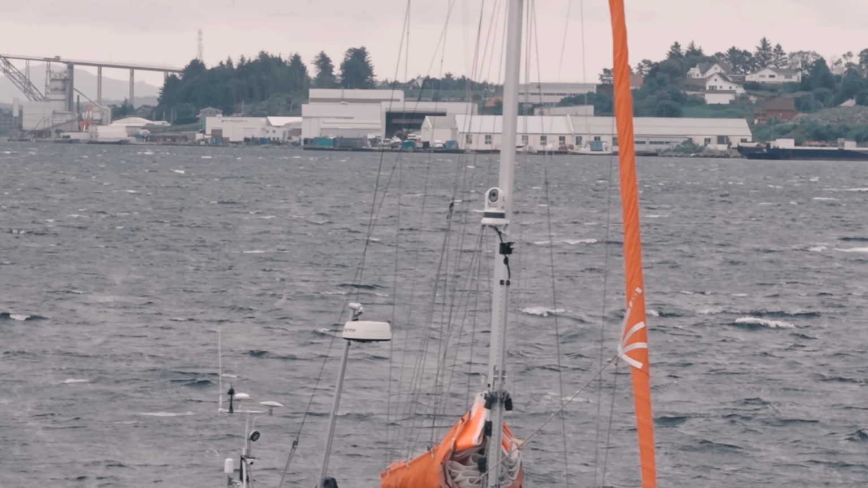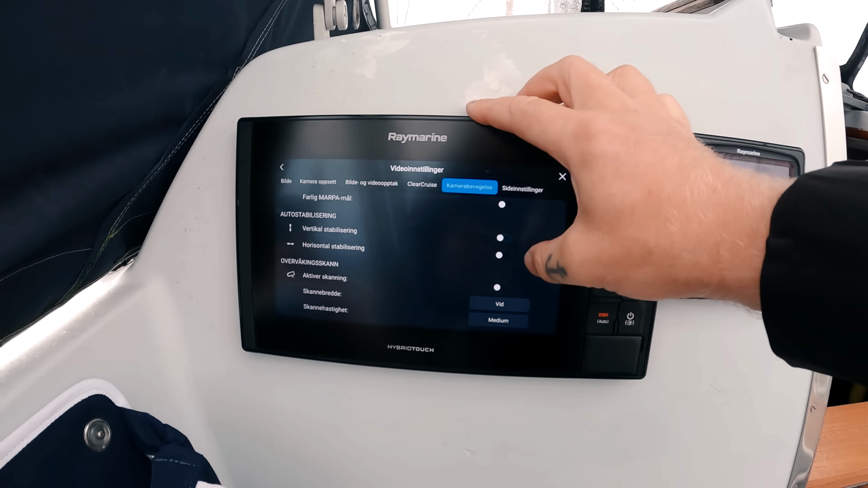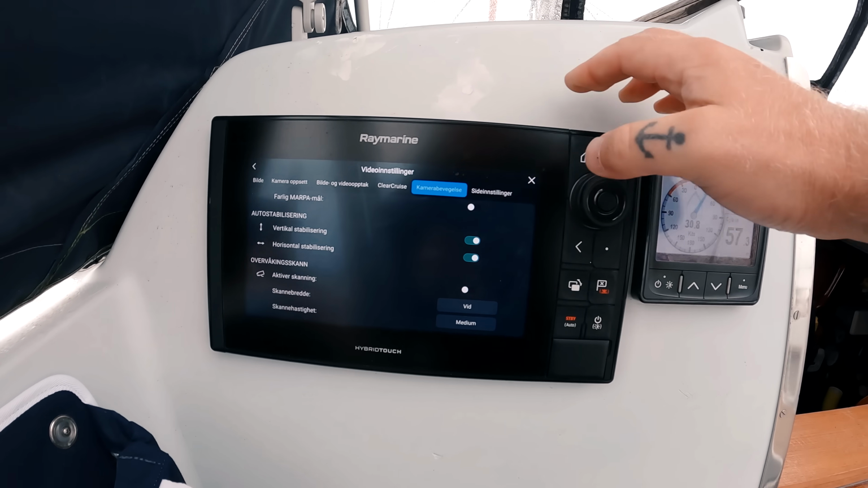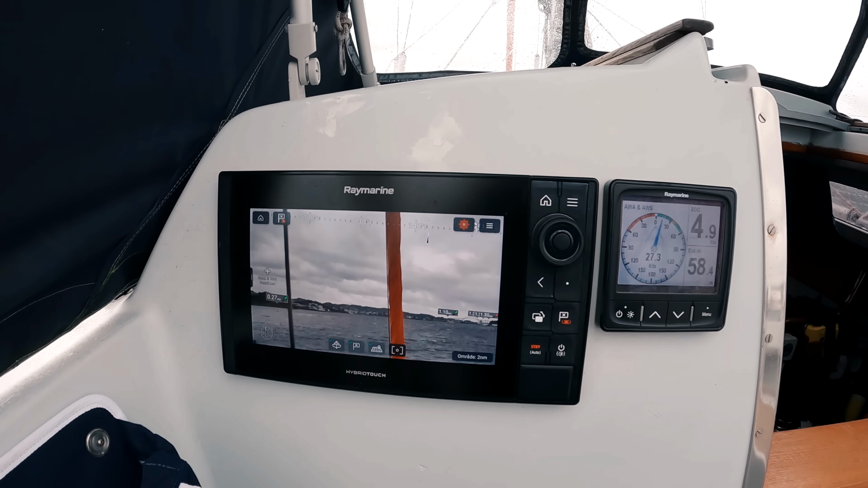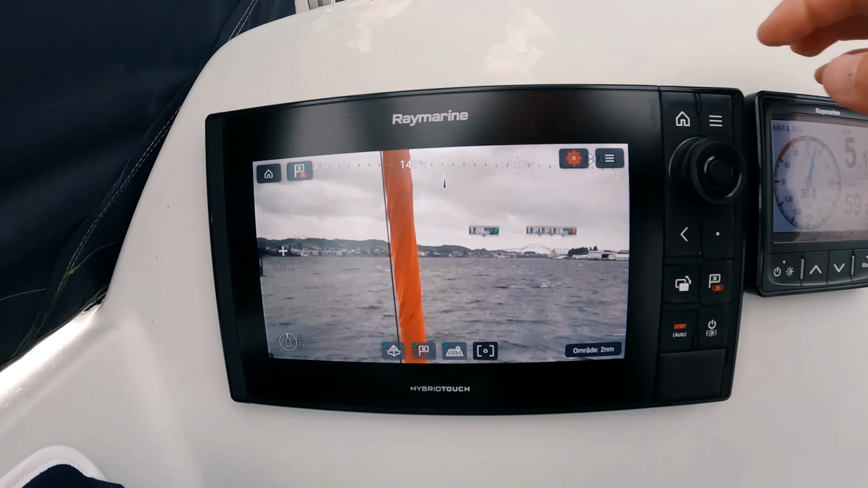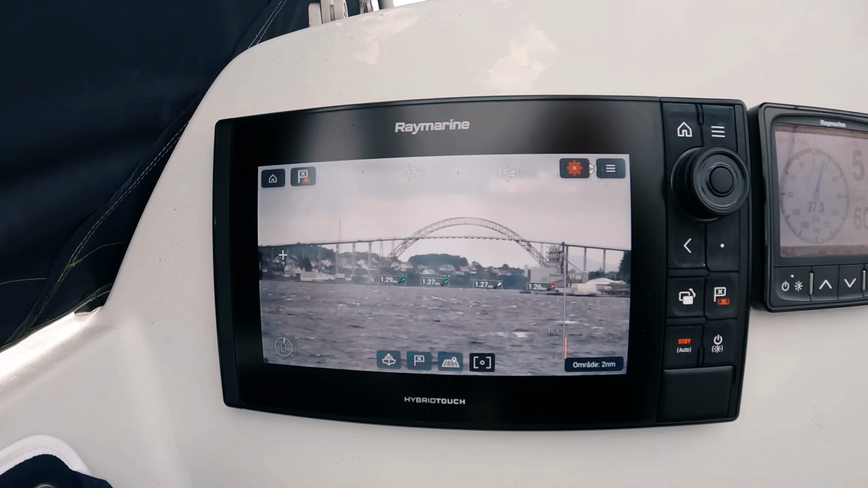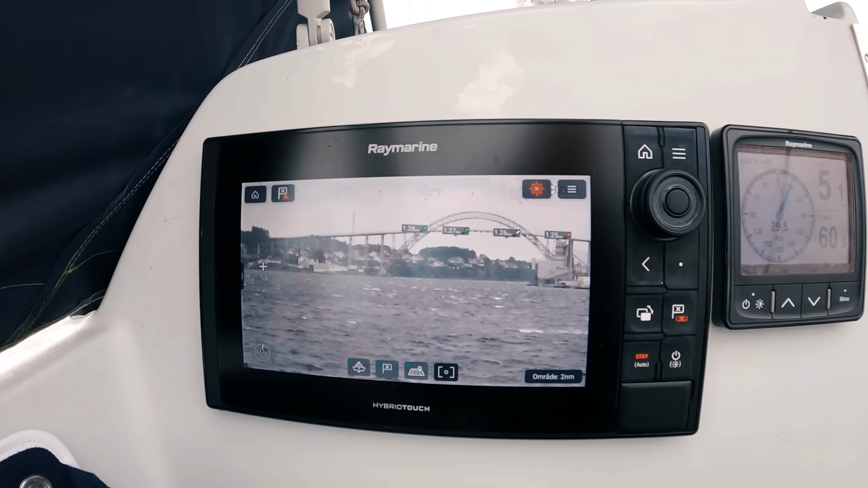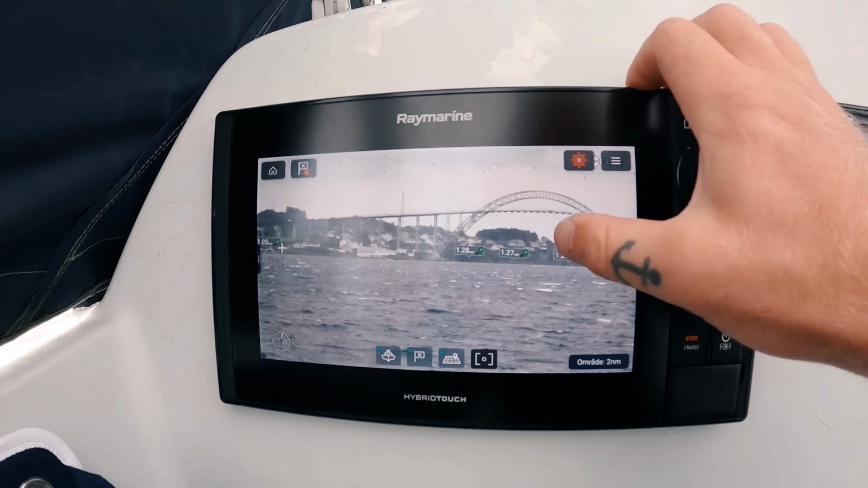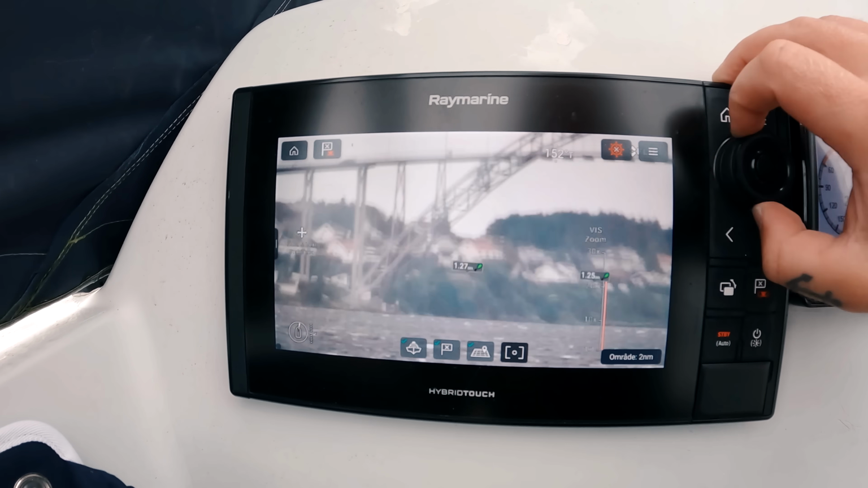The camera can be gyro stabilised. That means if the boat is moving, the camera will sit still. But if we put on the stabilization, horizontal and sideways, you can see the boat is moving, but not the picture. Let's point it to the bridge here, and we zoom in all the way. The picture gets a little bit more bumpy the more you zoom in, of course, but I think it's pretty good. Let's go all the way in, 30 times. That's crazy.